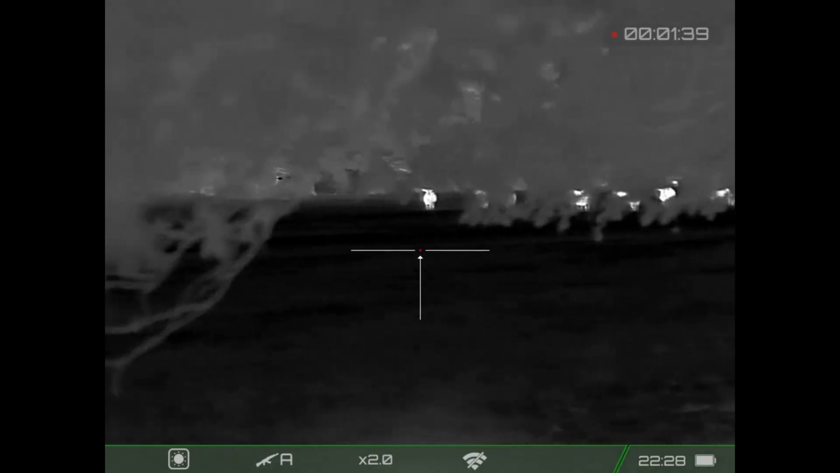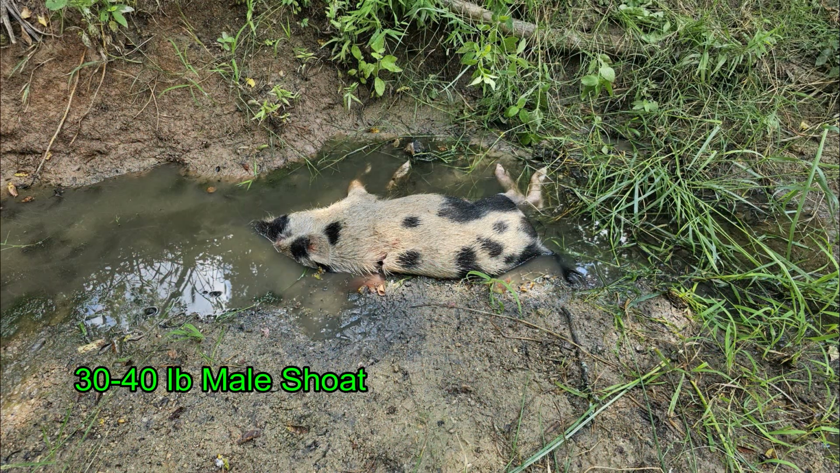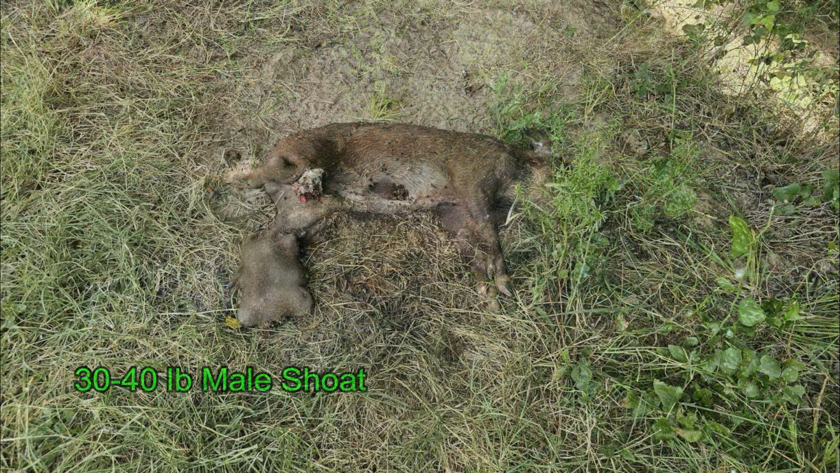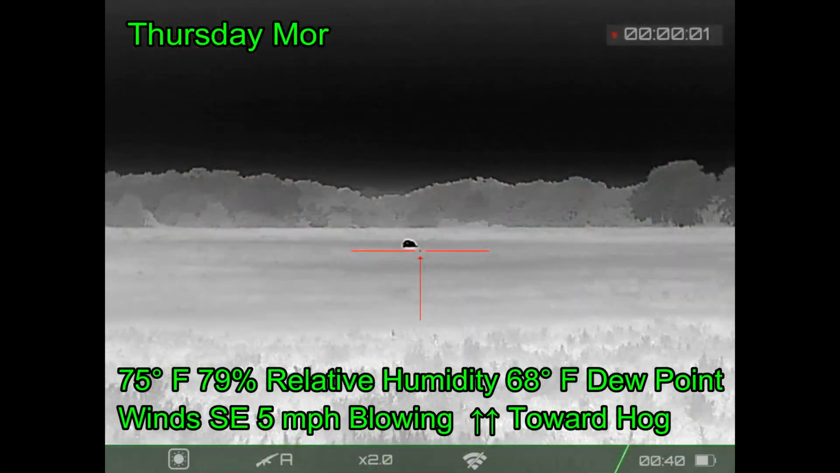To my surprise, these hogs are not nearly as large as I thought. The first hog ended up being a 35-pound male shote. The next hog recovered was a 40-pound gilt. Then it wasn't until the next day that I recovered 2 more hogs. One had gone down into the creek, didn't get far once it was down in the creek. And then one that I also thought went into the creek that spilled out its guts was actually just on the bank.